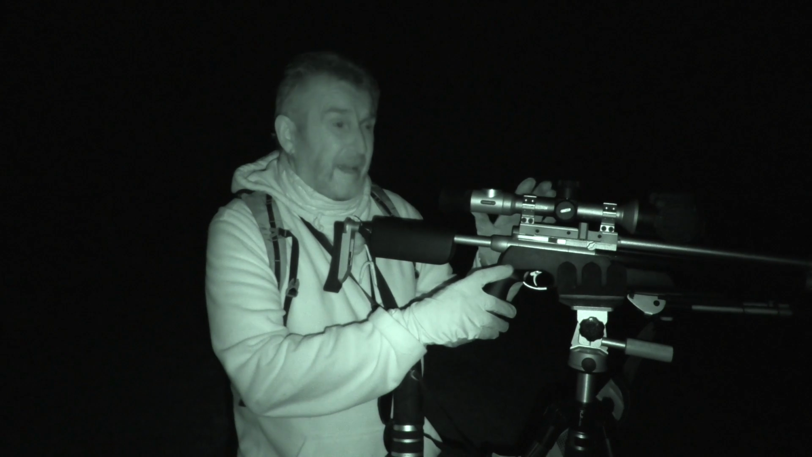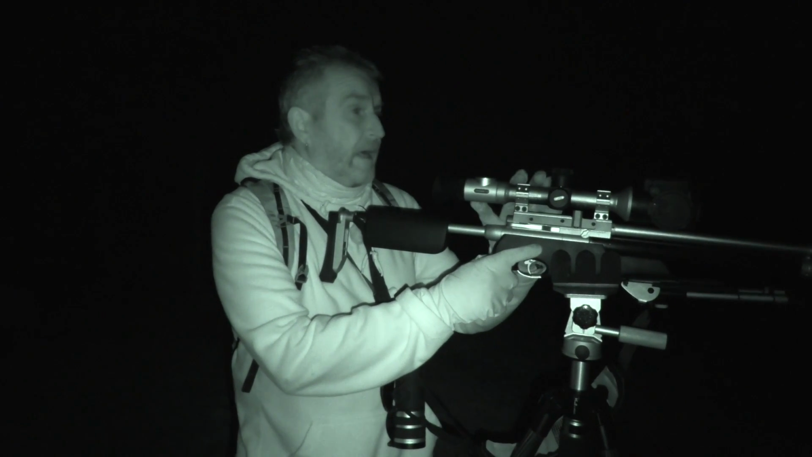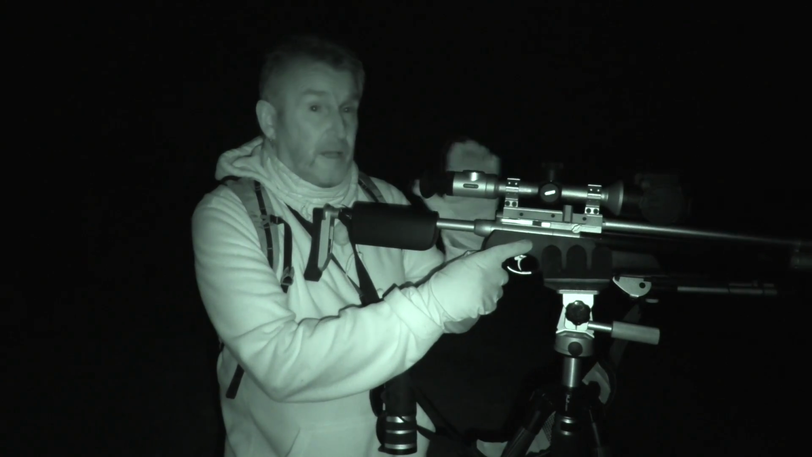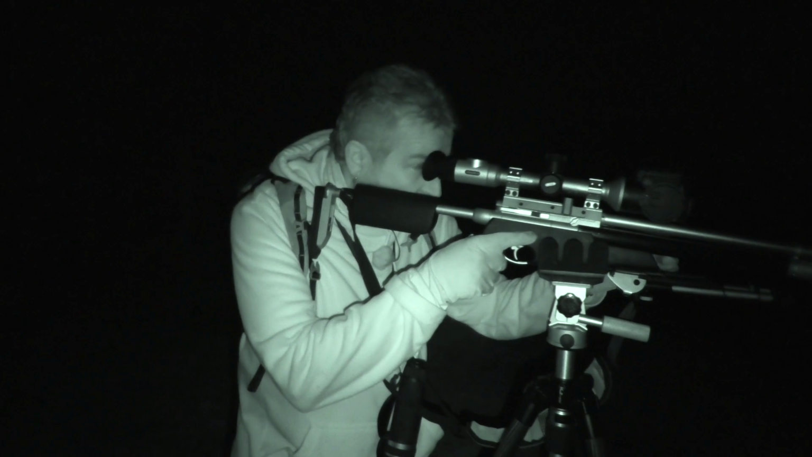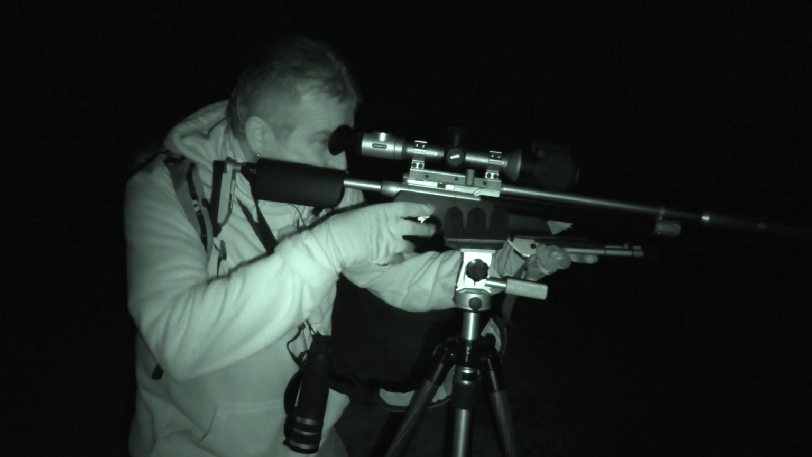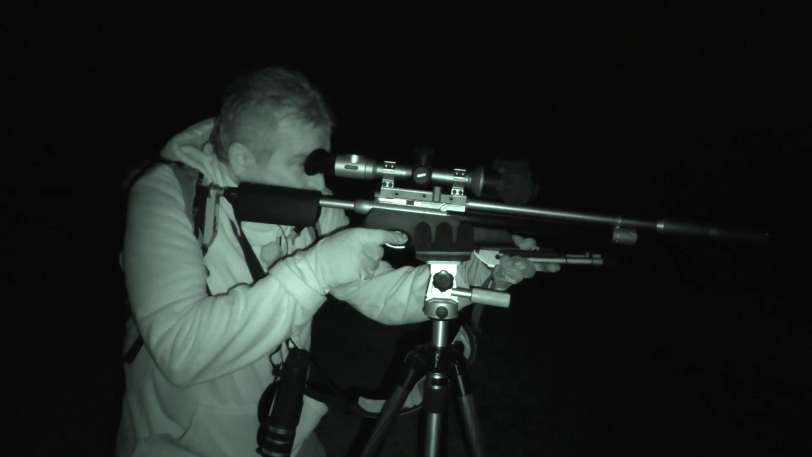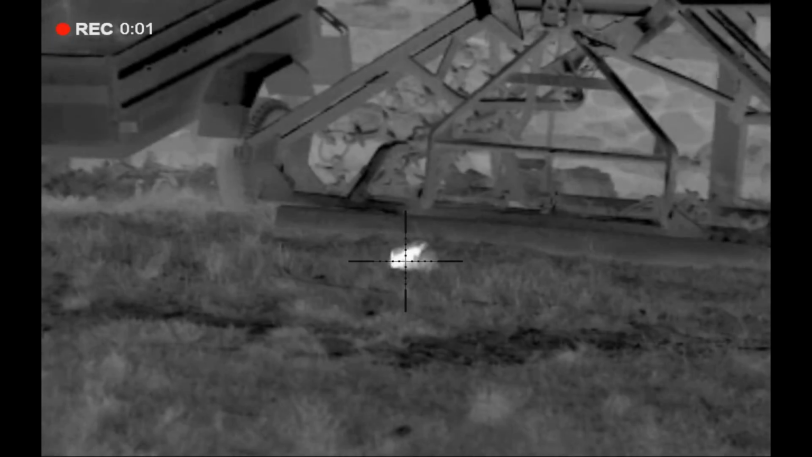There's a rabbit down there. I can see the way it's moving. It's nodding its head. It looks very lethargic. This looks like the one with the mixy. So this one's going down. Yeah, I can see it's nodding its head. Here we go.